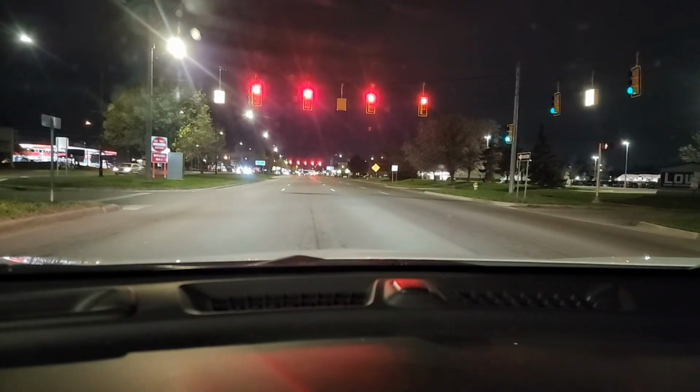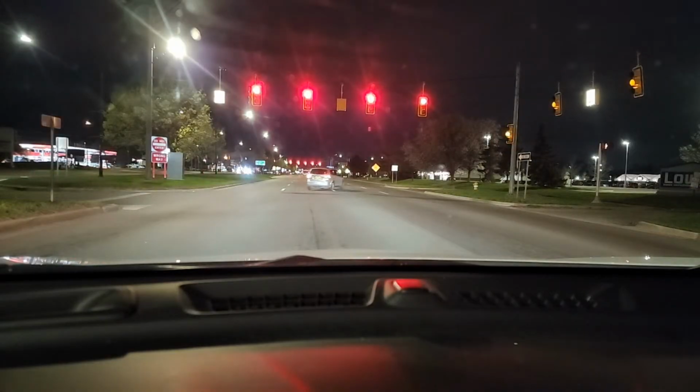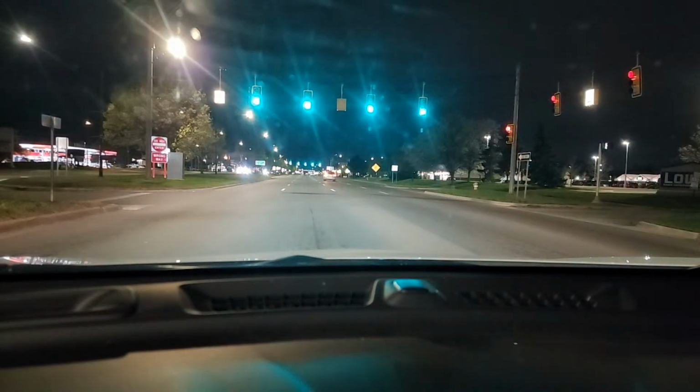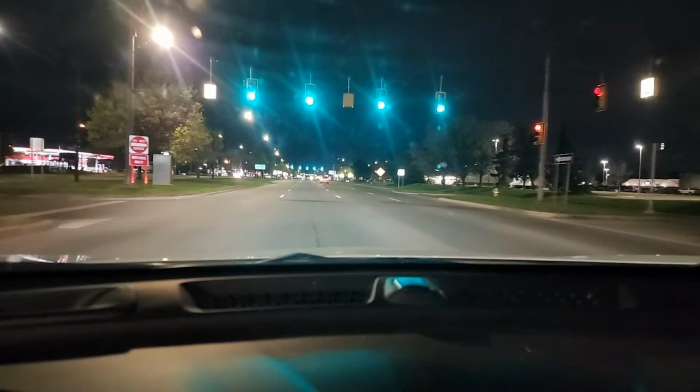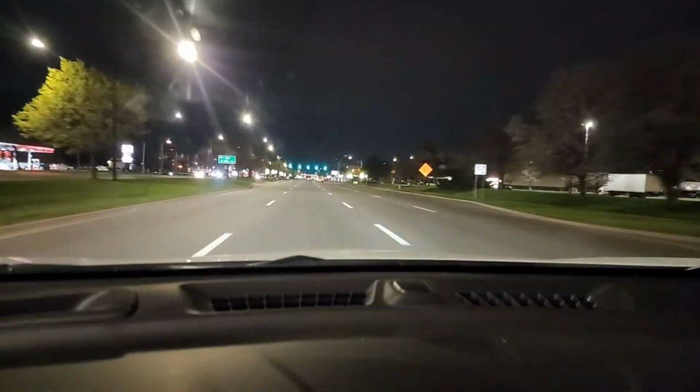If I had a flat tire, then I'm just gonna have to pull over to the side, jack it up. No one's gonna come and get me. We have AAA towing, don't get me wrong. But I know how to fix the flat tire. I don't want to get hit. I don't want to get hit on the expressway. Okay? Because people get hit all the time.